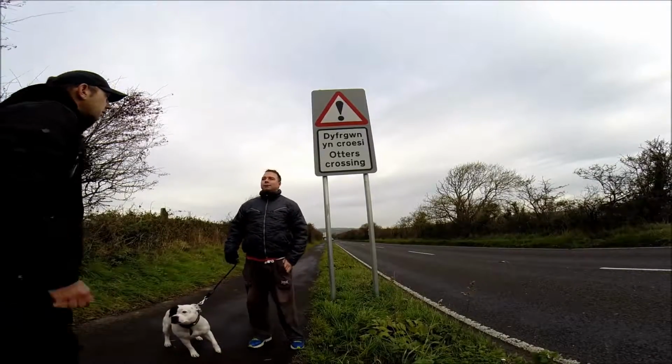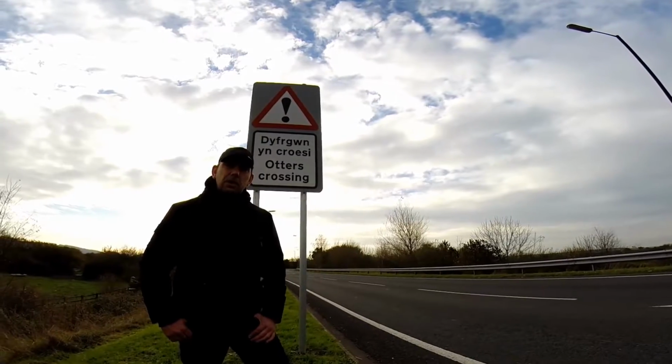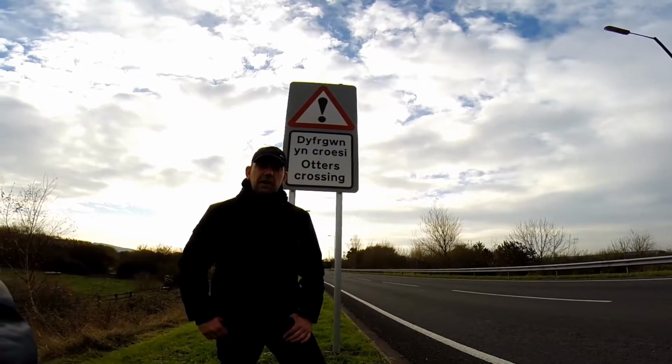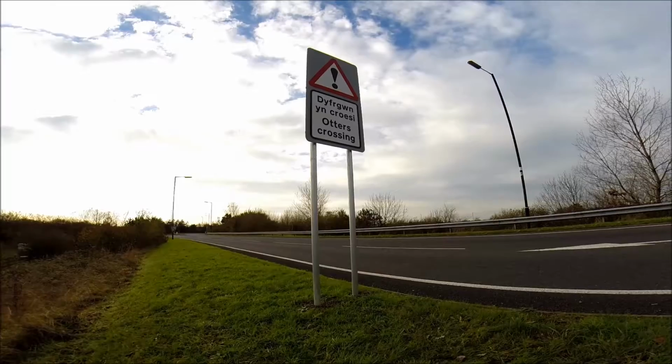Excuse me, mate. What do you think of the sign? Oh, I think it's really great. The council have actually started putting official signs up in the area. This can only be a good thing to promote the area, also the otter.